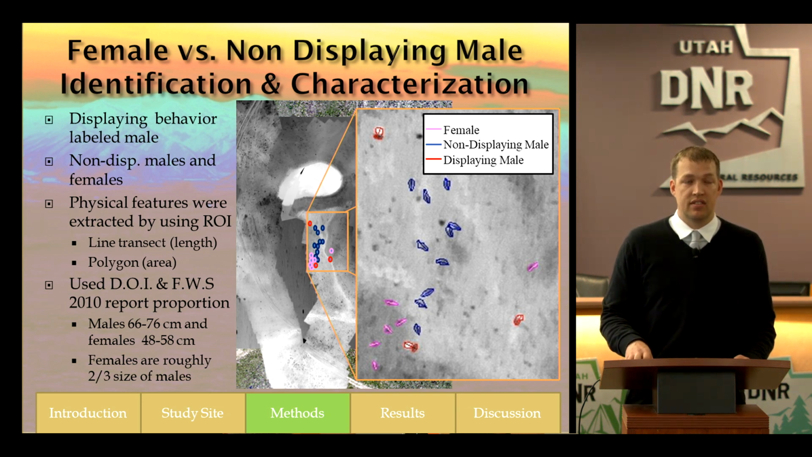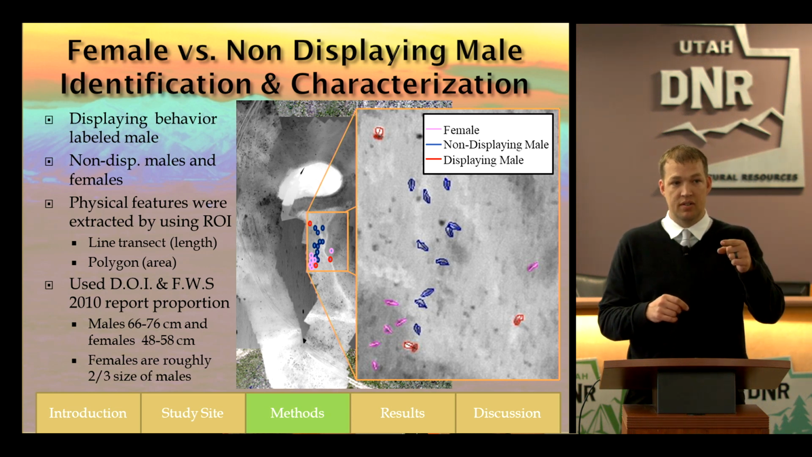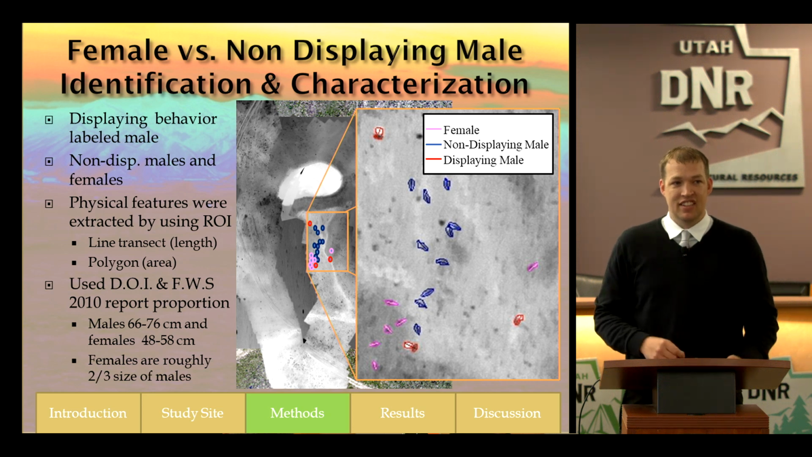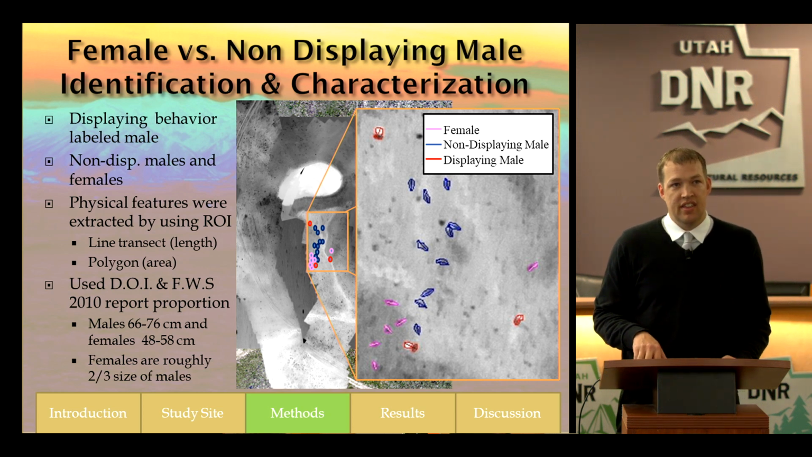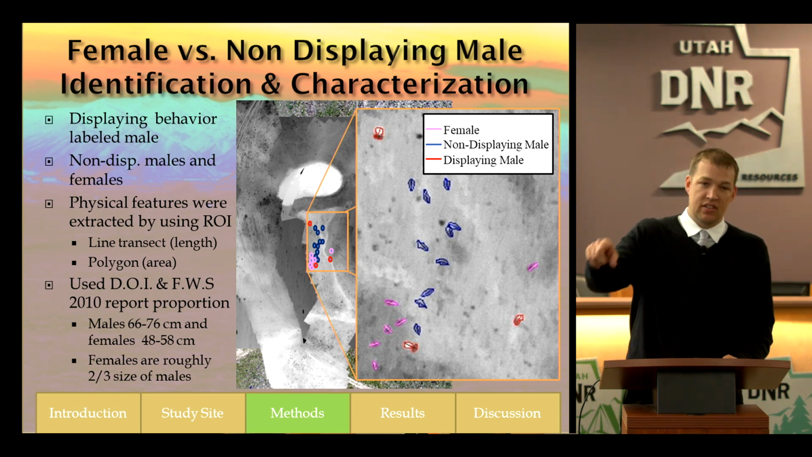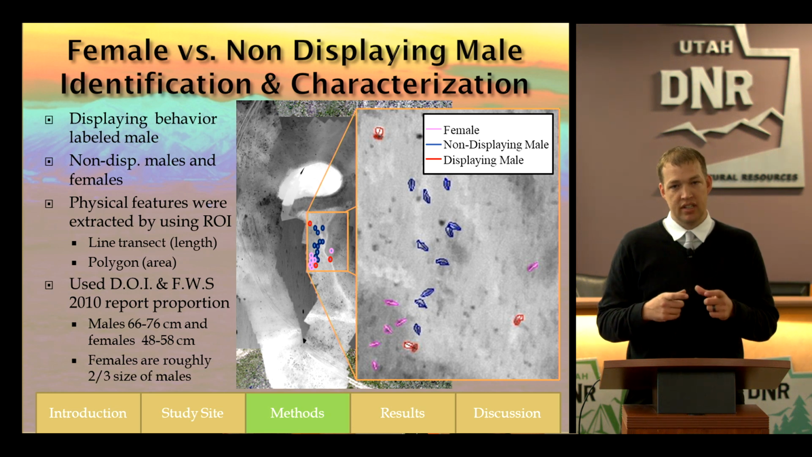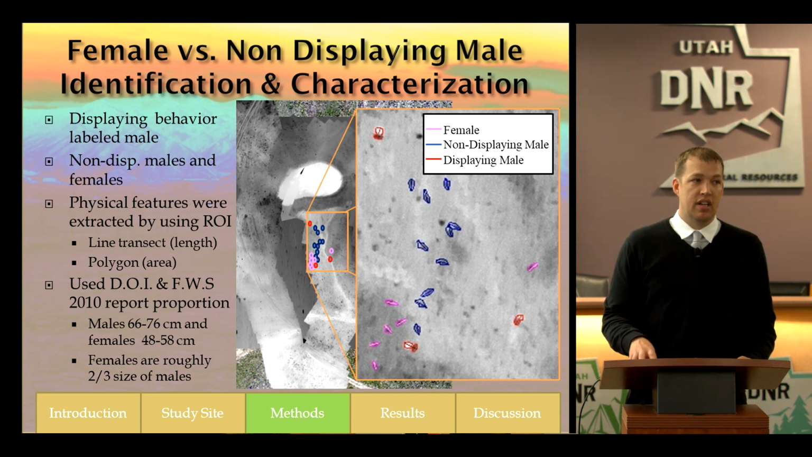Using these lines, I was able to say from pixel 1 on their beak to pixel N at their tail, so I could determine the length of these Sage-Grouse. Then I used the polygon area to determine how big these Sage-Grouse were. And then I used the Department of Interior and Fish and Wildlife Service 2010 report on their proportions to classify these based on their size.